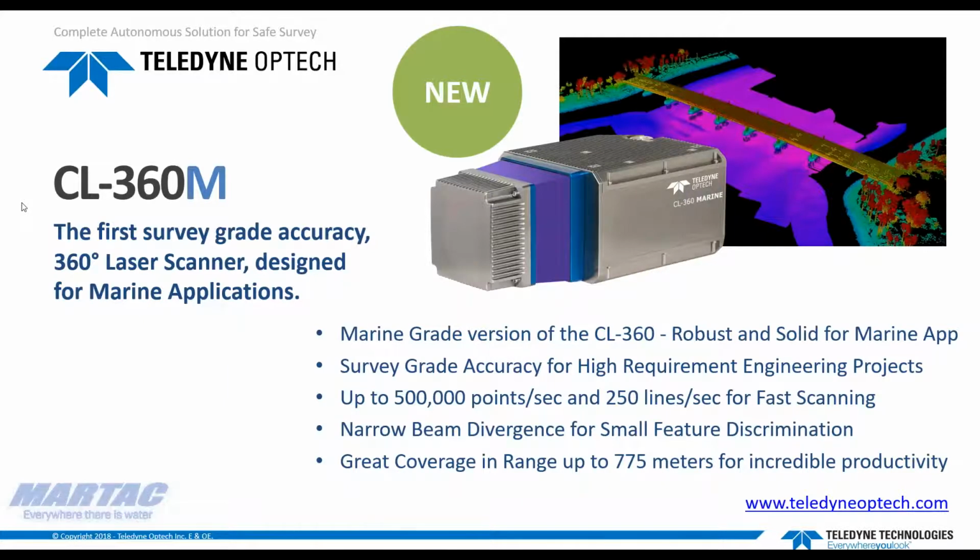So I want to introduce you to the CL360M. It is a 3D laser scanner designed to collect everything above the water level and extend the survey capabilities to combine the sea and the land for a complete data set. The CL360M is a marine-grade version of the CL360 sensor. It's another compact LiDAR from our family at Optech, robust and solid for marine applications. This sensor is rated IP67 marine-grade and designed for salt environments.